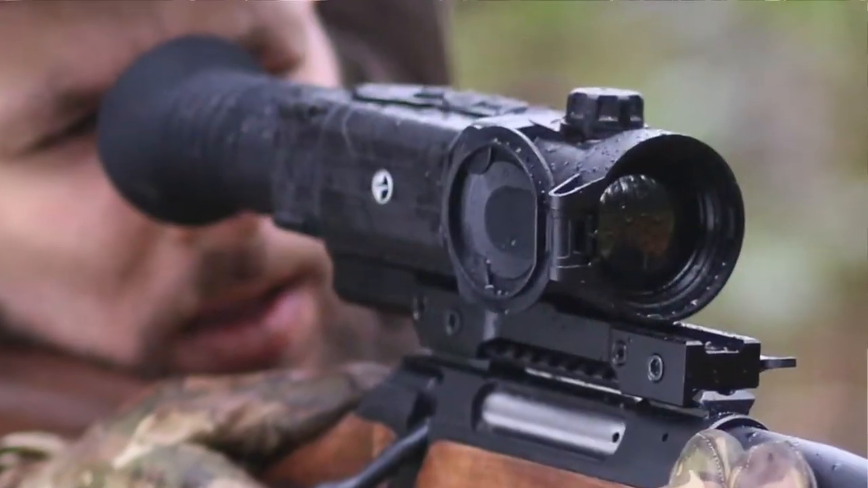So is this for everyone? Yes, it could be for everyone. But if you're a hunter, they have a scoped option where you can mount it to your rifle, and that might be the case for you. But if you don't want to lug around your rifle and the scope on top of it, it could get pretty heavy. You would want to use a handheld option, and this is also good for law enforcement, or if you're just stalking your prey. You get the handheld option because it's much lighter and it's easy to use.